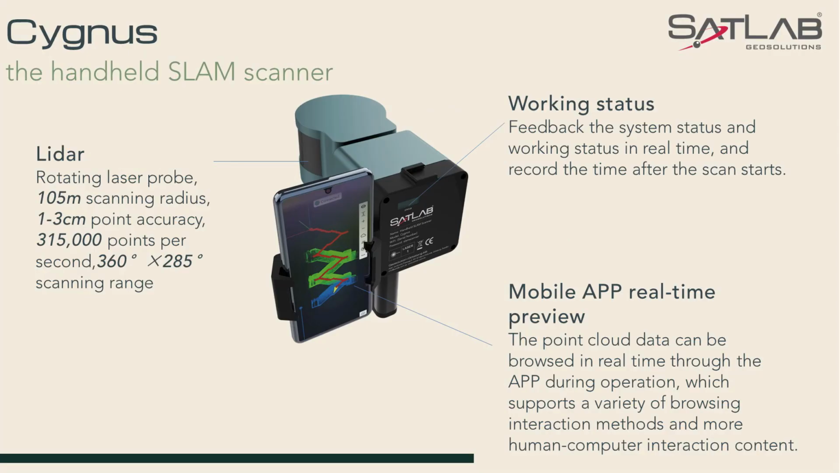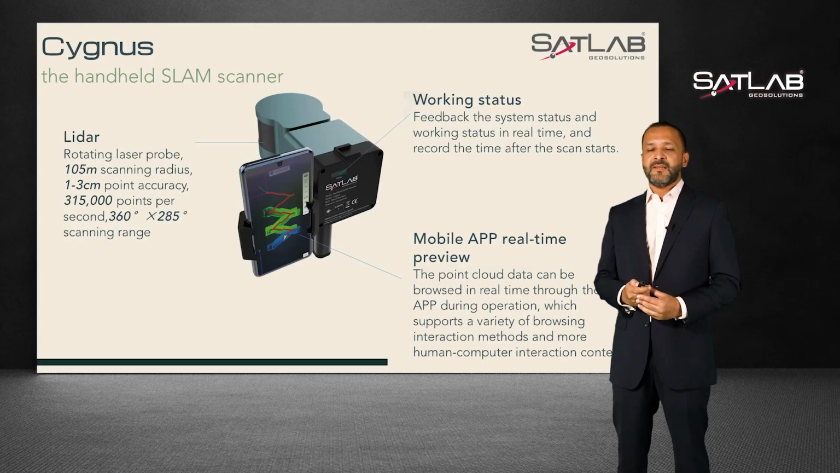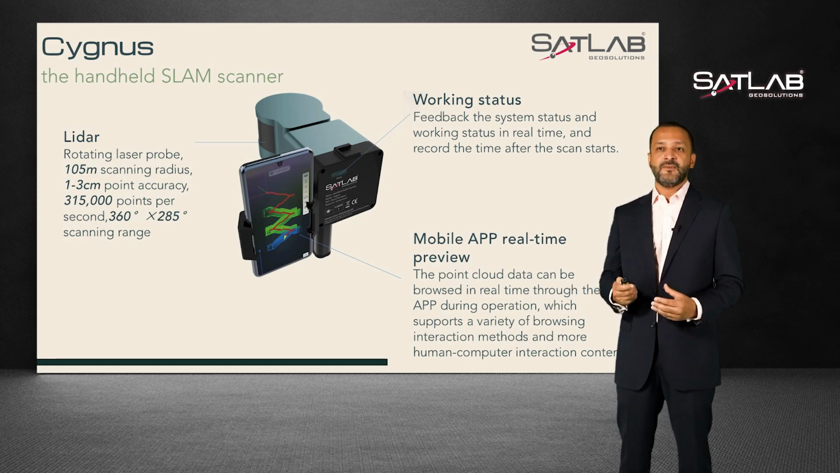The working status display of Cygnus reflects the system working status in real time. Okay, now let's talk about the point cloud preview in real time. As the point cloud data is generated, it can all be browsed in real time through the app Live. In addition, the mobile app also supports a variety of browsing interaction methods and supports more human-computer interaction content.